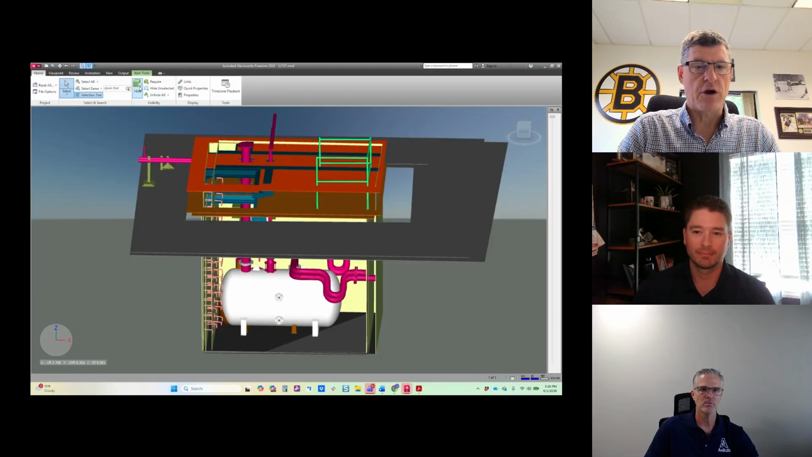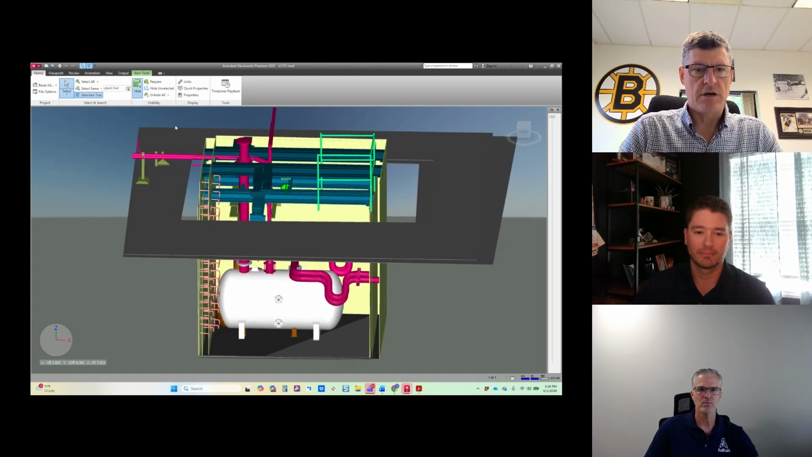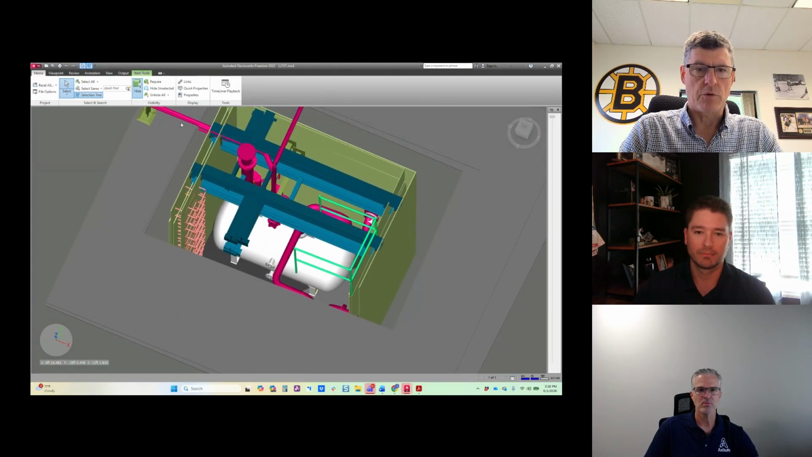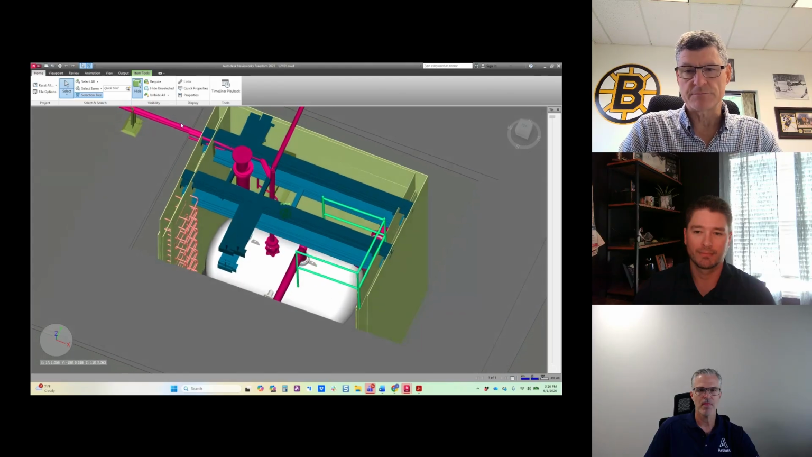So I was pretty confident going in. And then when we did the presentation and the initial scans, it proved me right away. This was definitely the way to go, and it was a lot simpler and a lot more reliable than me walking down there with a tape measure.